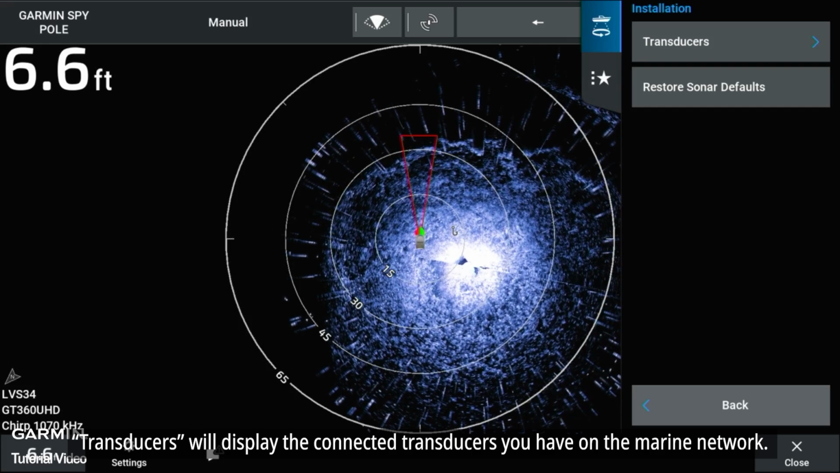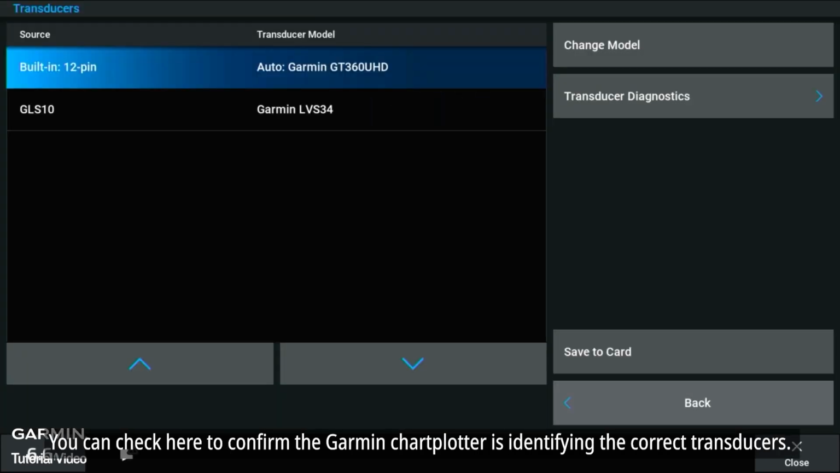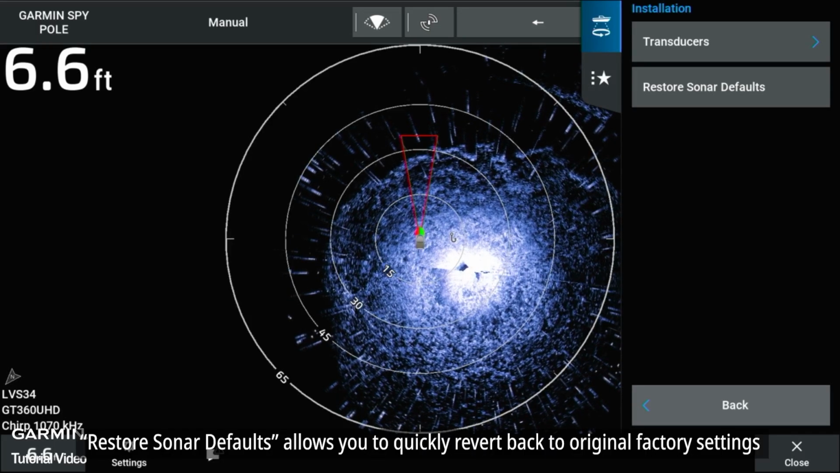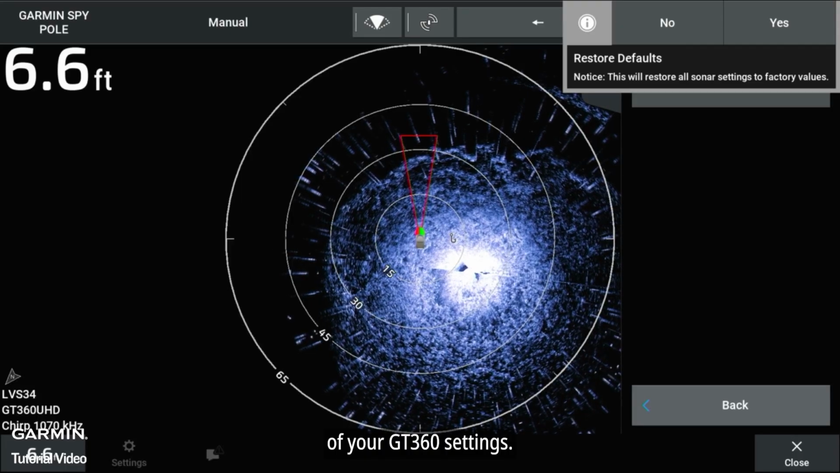Transducers will display the connected transducers you have on the marine network. You can check here to confirm the Garmin chart plotter is identifying the correct transducers. Restore Sonar Defaults allows you to quickly revert to original factory settings of your GT360 settings.